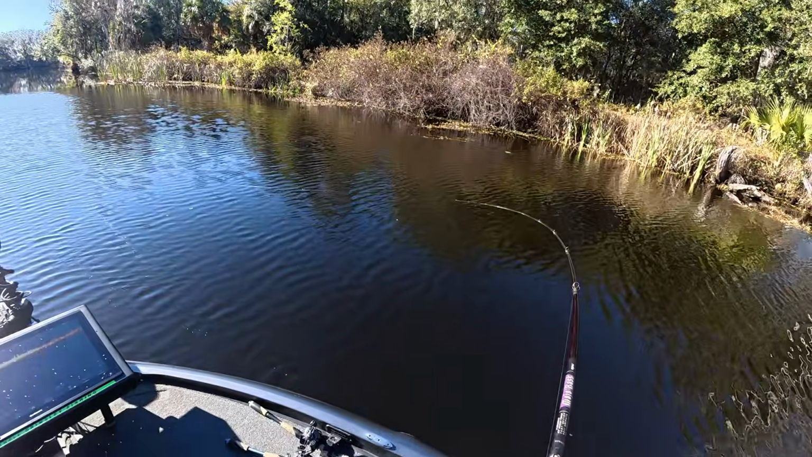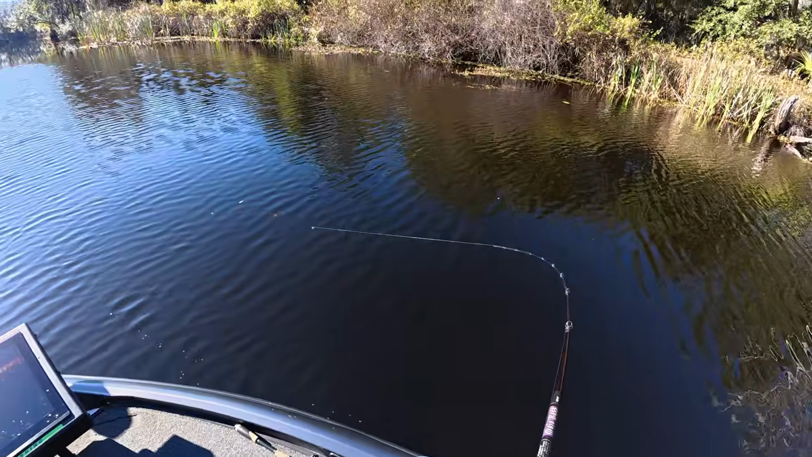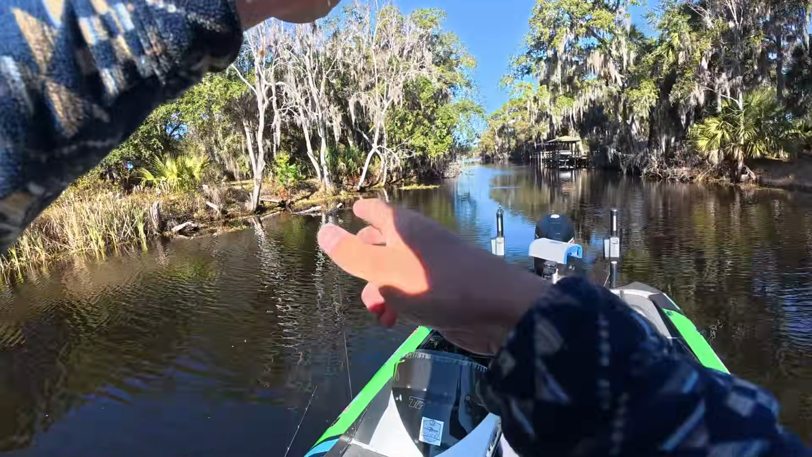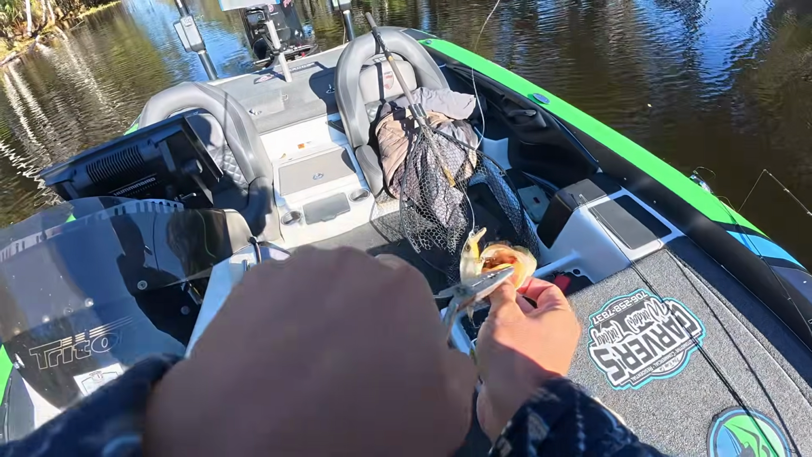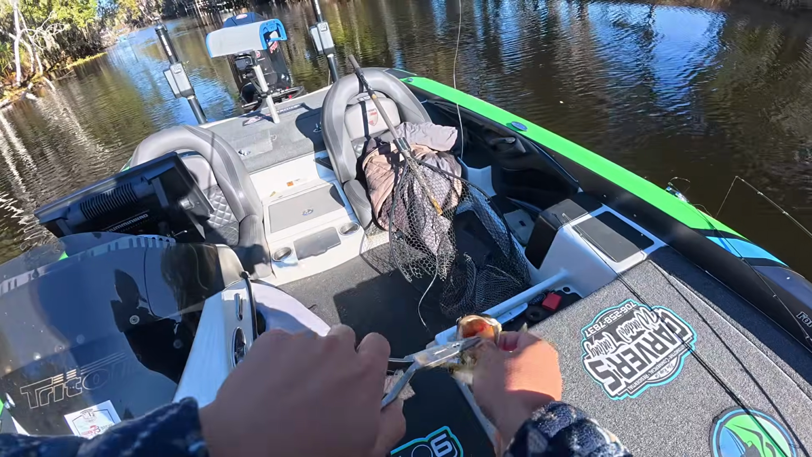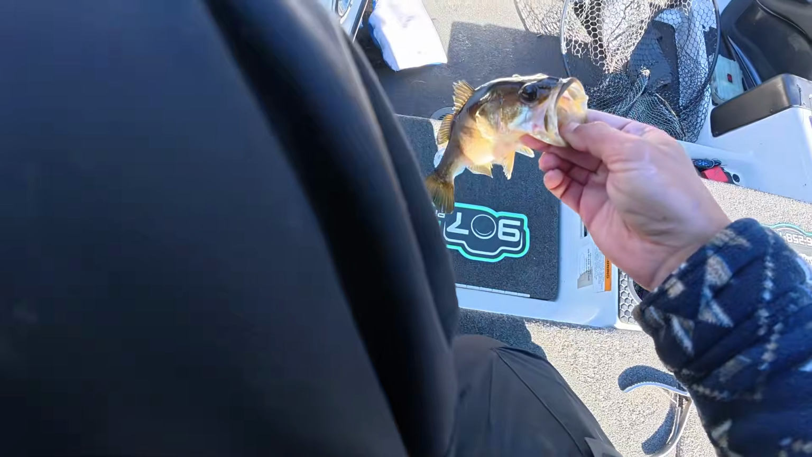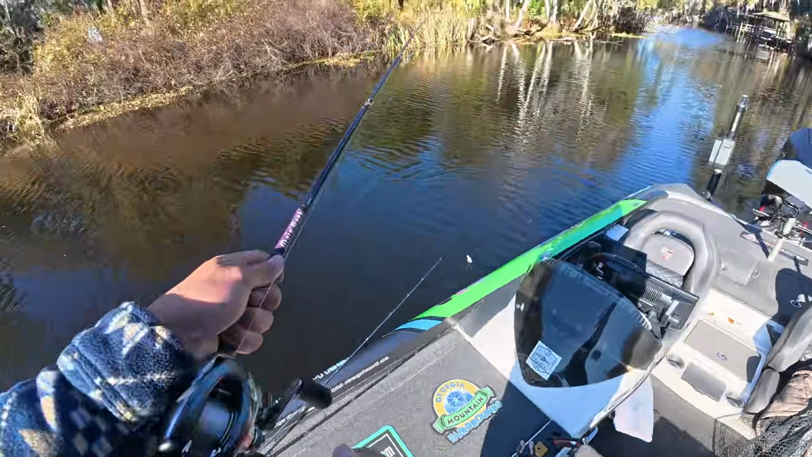There's our first one, guys. Stay on there. Oh, he's not even a keeper. But our first fish of the day, nonetheless. We're gonna measure them, just cause. About 10.5 inches long. Not what we're hunting.